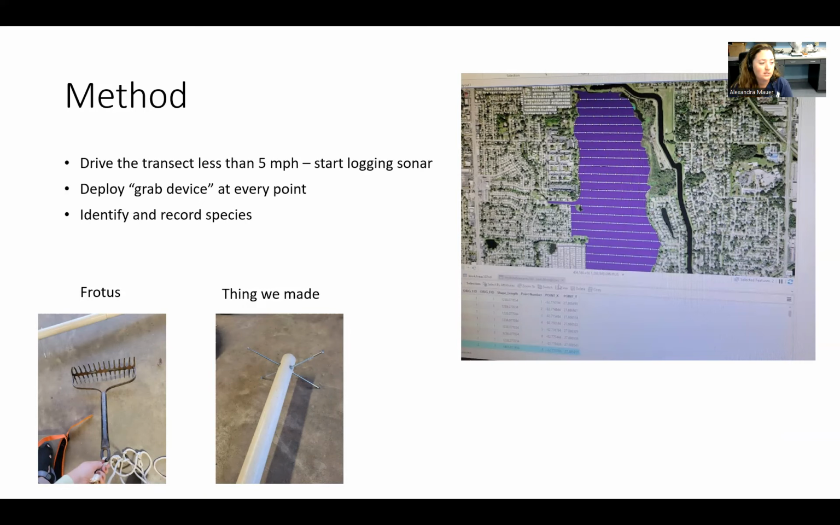So at the bottom, you can see the Frotis, which is pretty common for submerged sampling, but we also made this larger device using a PVC pipe and screws, and that was just easier to keep pulling up and down and up off the boat compared to a Frotis.